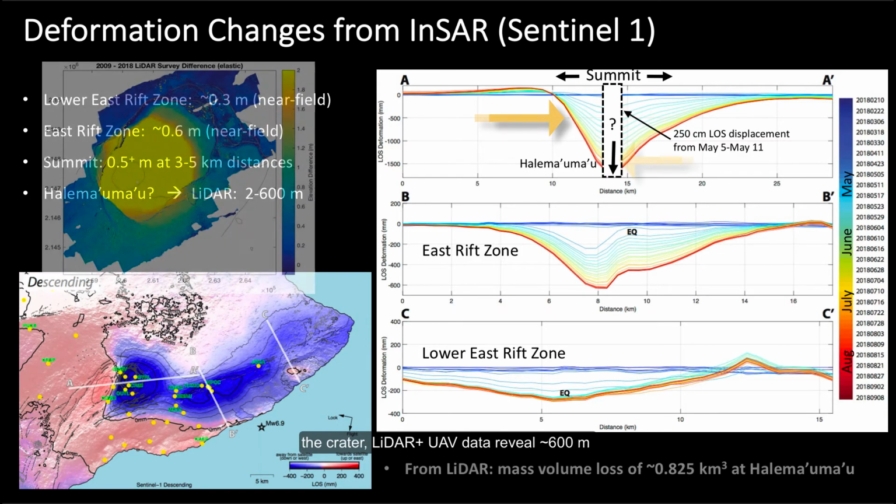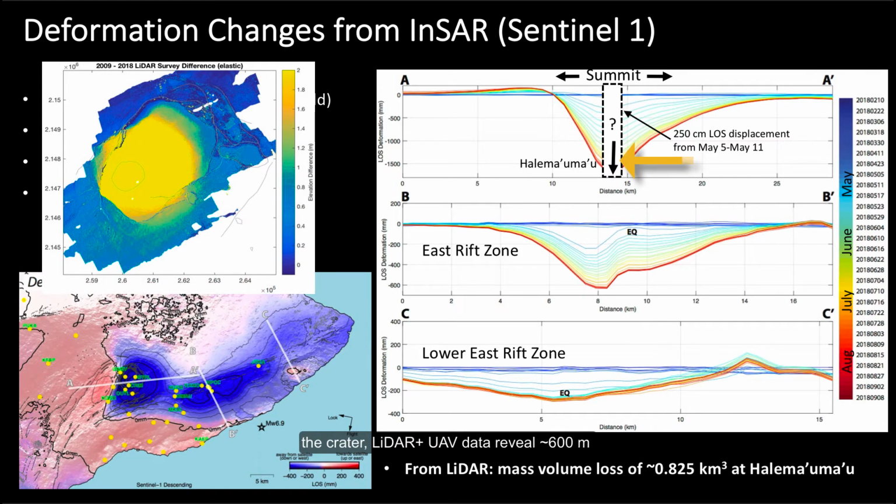But inside the crater, LiDAR and UAV data reveal about 600 meters of subsidence at Halemaumau, and roughly 2 meters of subsidence just outside the crater, which is roughly consistent with the InSAR data that we see at this distance. So if we're looking for ways to measure the mass volume loss at the summit, we can start with the LiDAR data measurements of elevation difference, which suggest about 0.8 cubic kilometers of mass volume decrease.